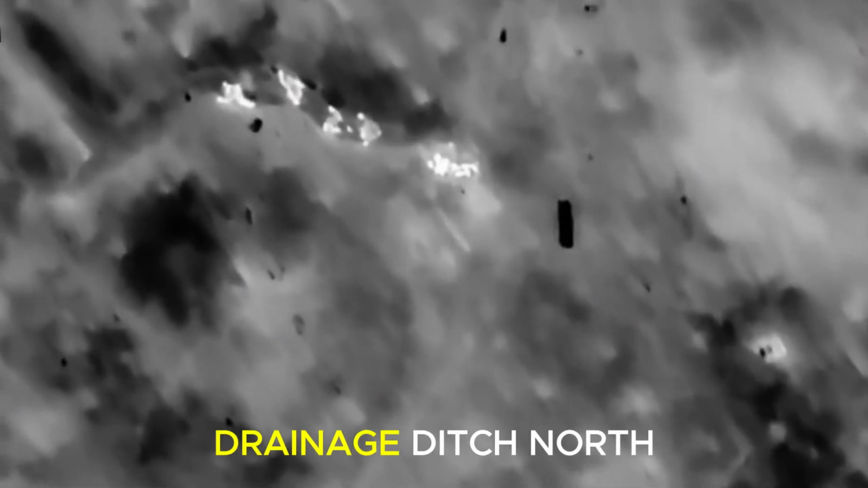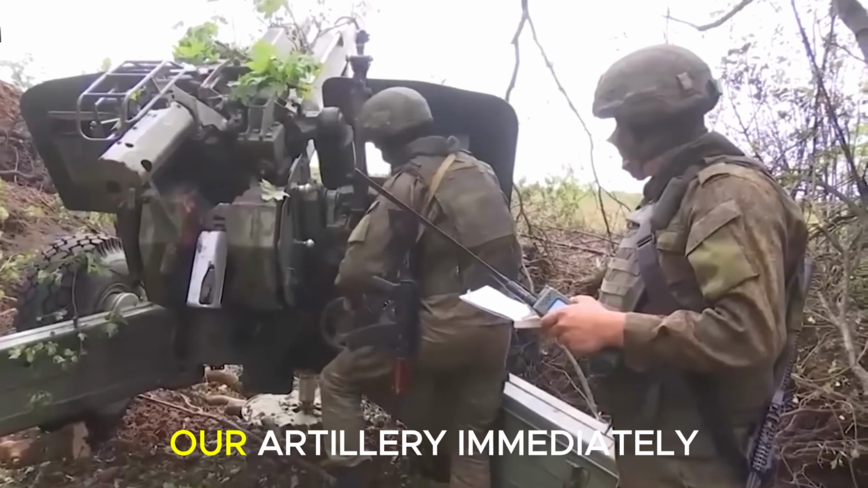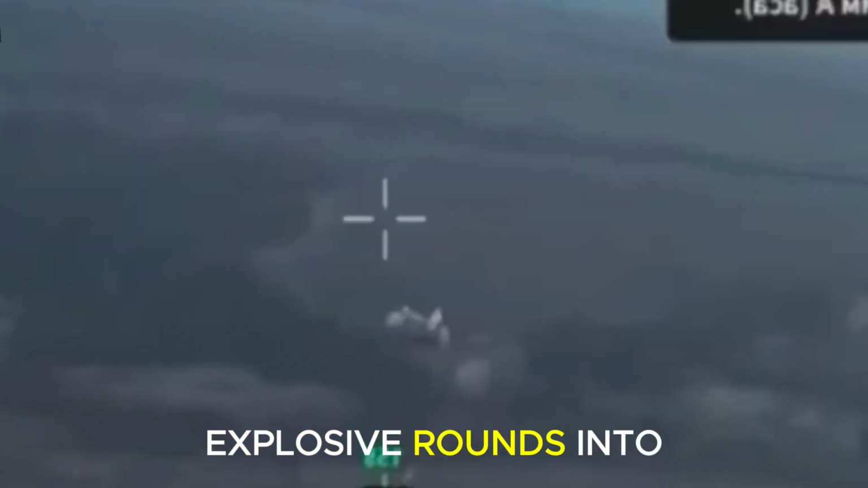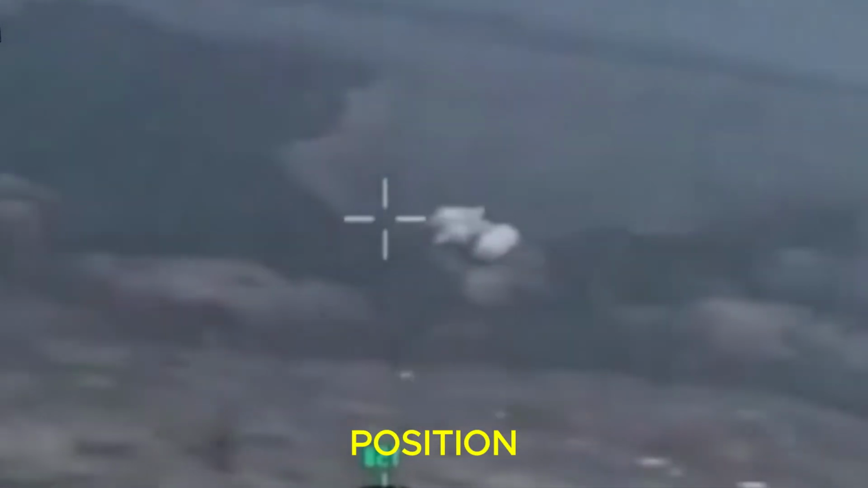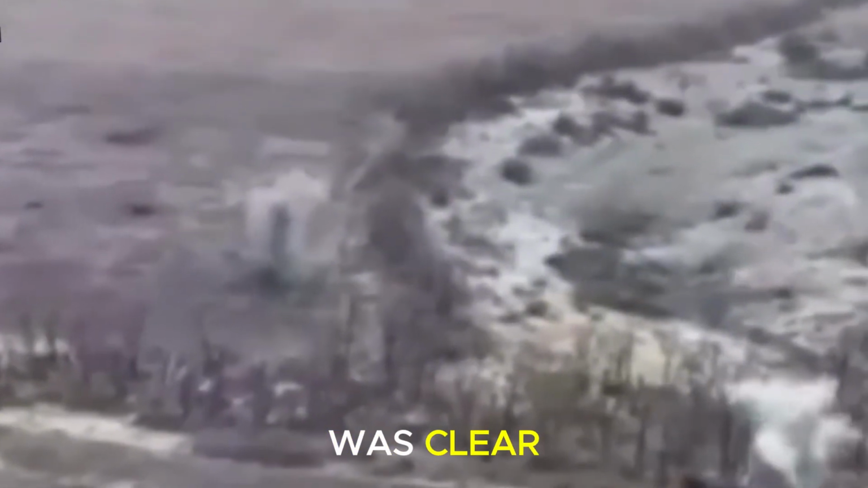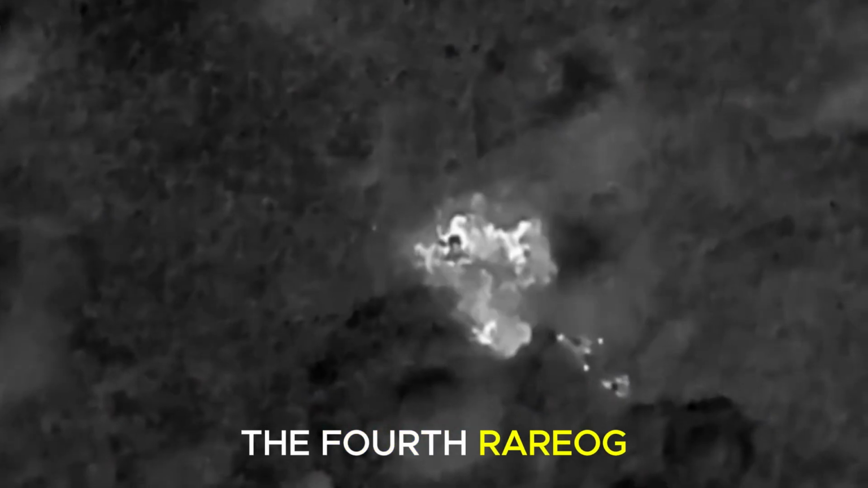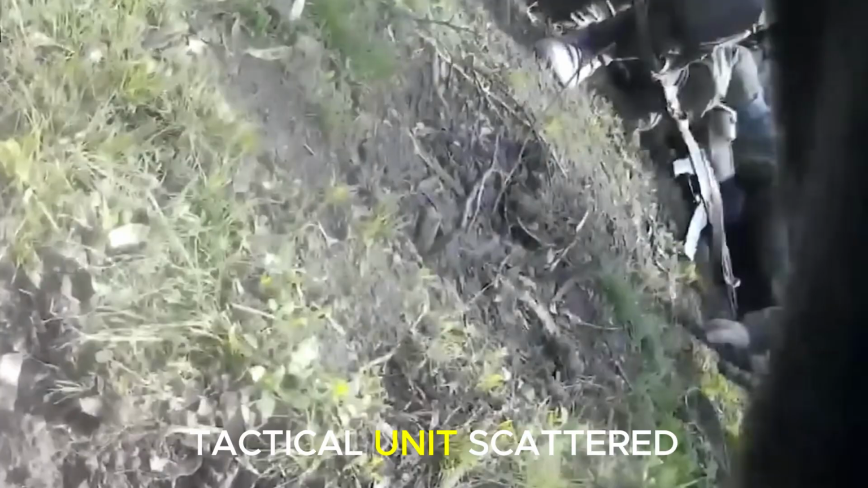3 casualties. The survivors scrambled into a drainage ditch north of the road. Our artillery immediately shifted fire, dropping 2 high-explosive rounds into the ditch to bracket their position. The tactical message was clear: that ditch was no cover, but a walled kill zone. The fourth Ryrog 10 launched. Arriving at 0601, it found the enemy column completely destroyed as a cohesive tactical unit.